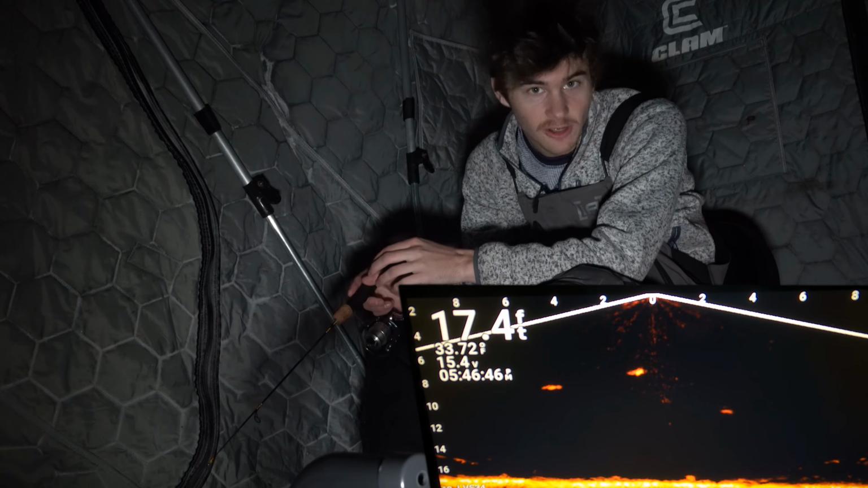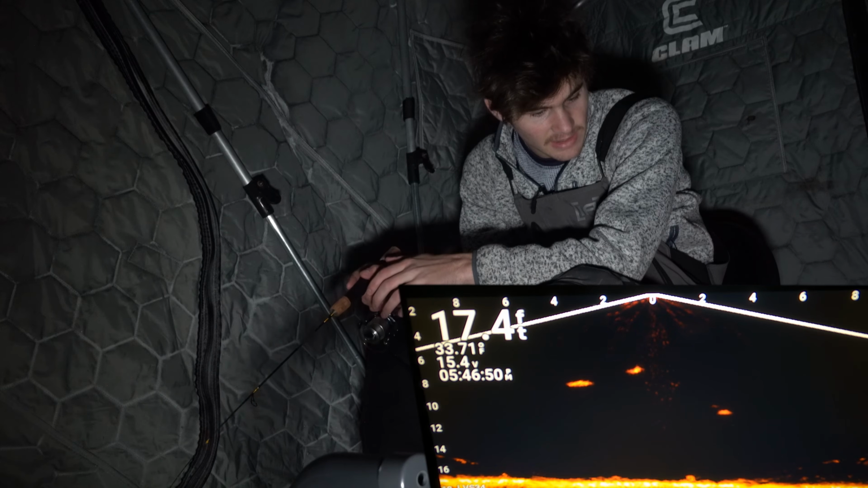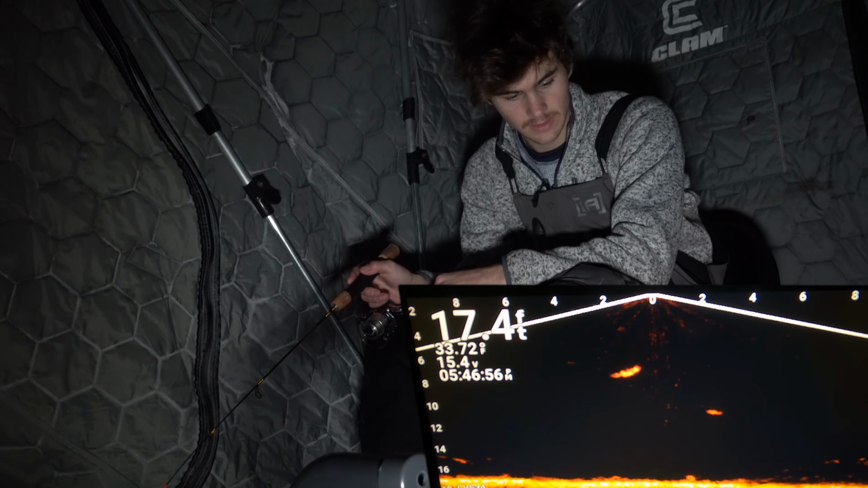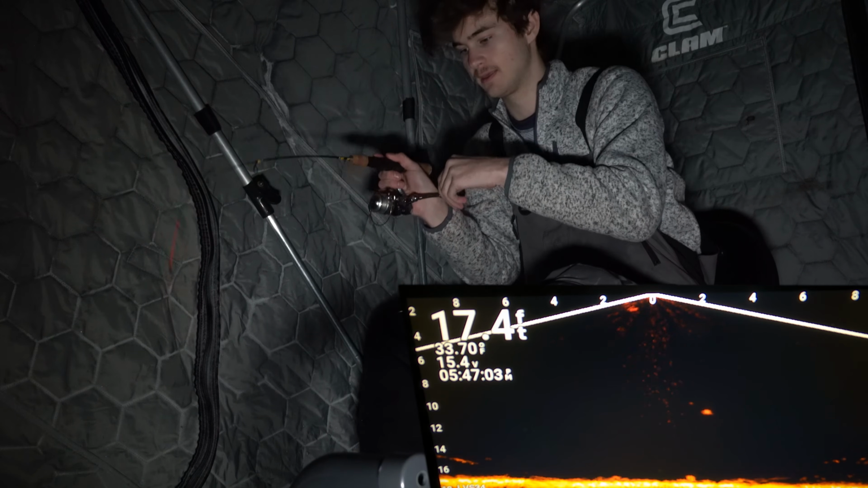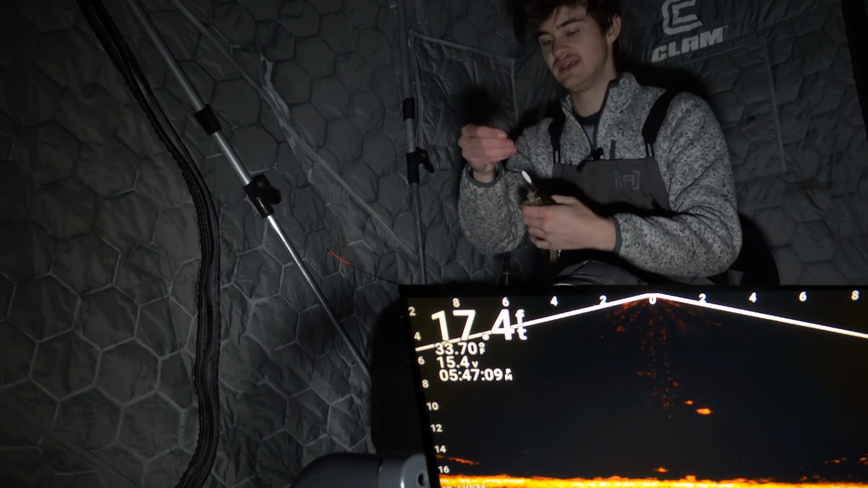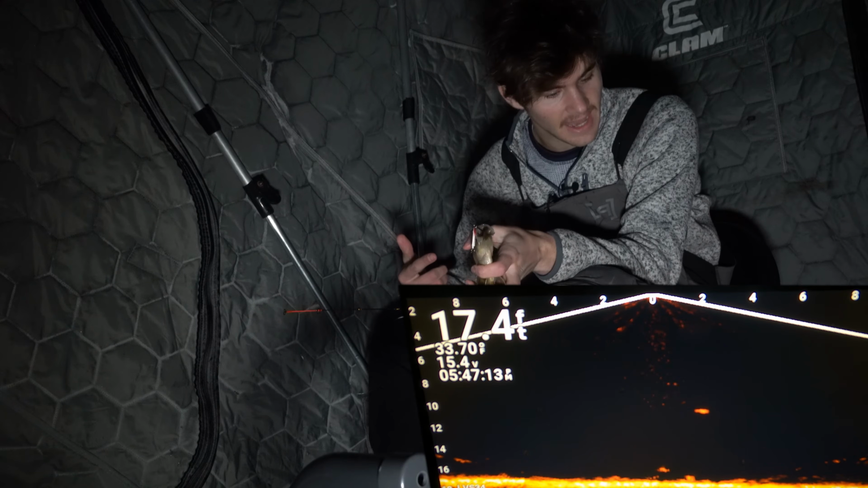Here he comes. He's slowly making his way in right now. Definitely a crappie by how suspended he is. Coming in hot, he's gonna smack this thing. Here he comes, he's coming up. He's on it right now. Give it a little twitch. Fish on. There we go. Got that crappie to come in from 8 feet away. He wanted the spoon, and he got it.